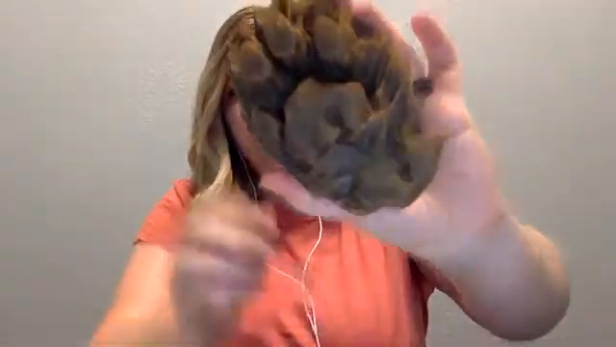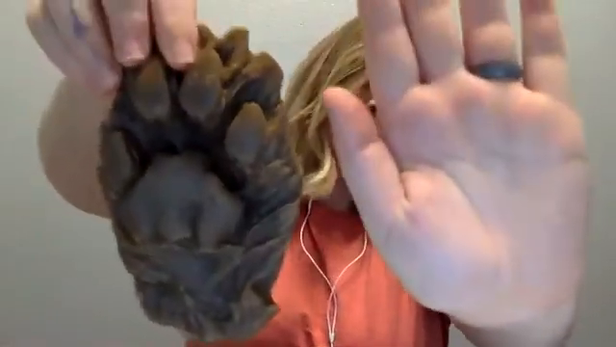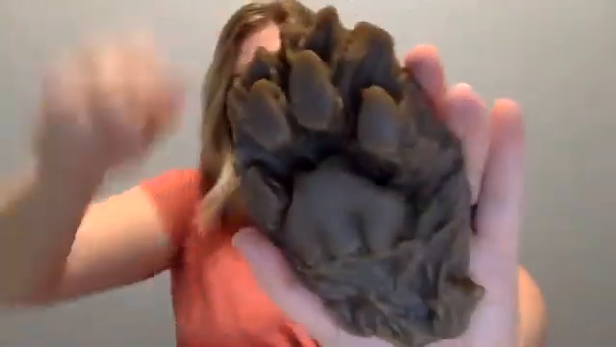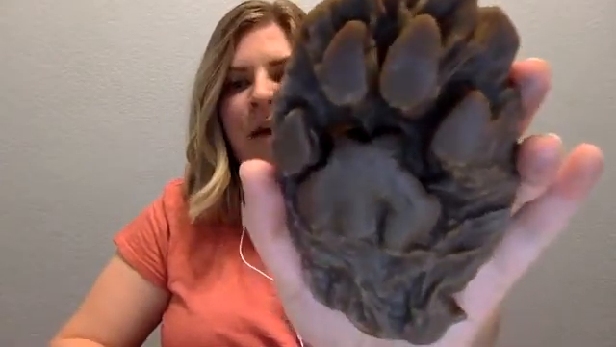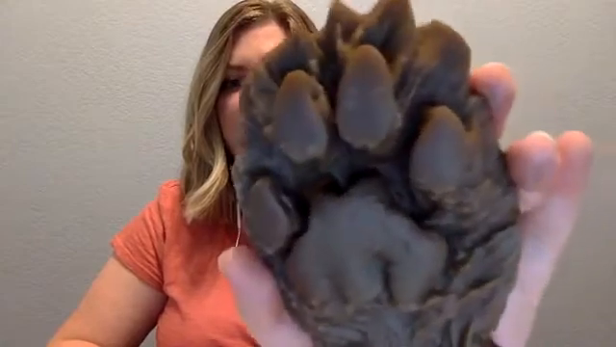Last thing I want to do with you guys, and then I promise we'll get to those photos, and we're gonna do these quite rapidly, is I have 4 different little molds of casts of different wildlife prints, different tracks, and I would like you guys to guess them. So this is the first one in comparison to my palm. Which animal do you think this came from? And these are all native species to Southern California.